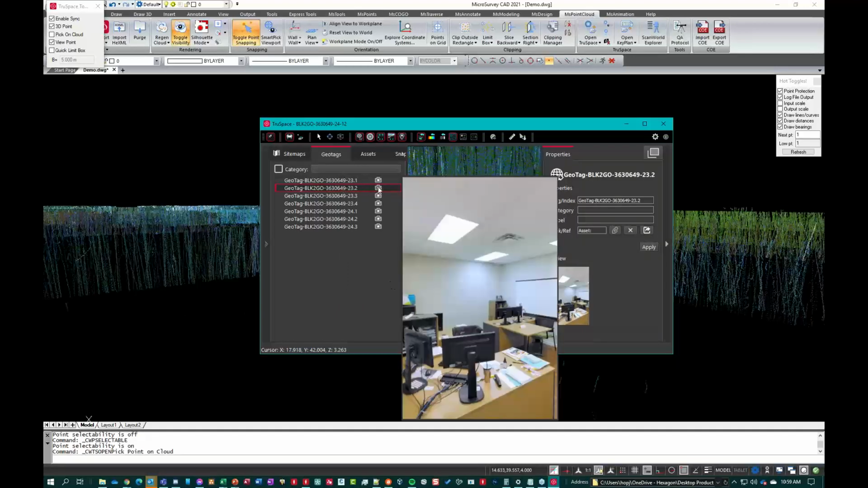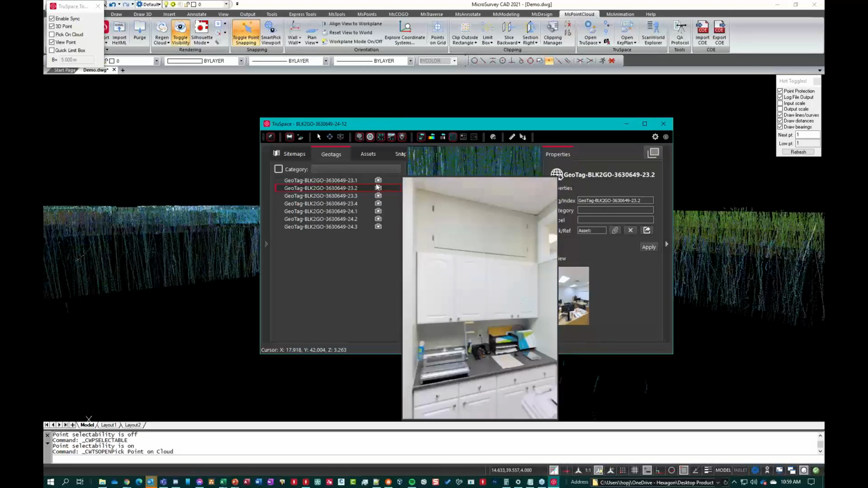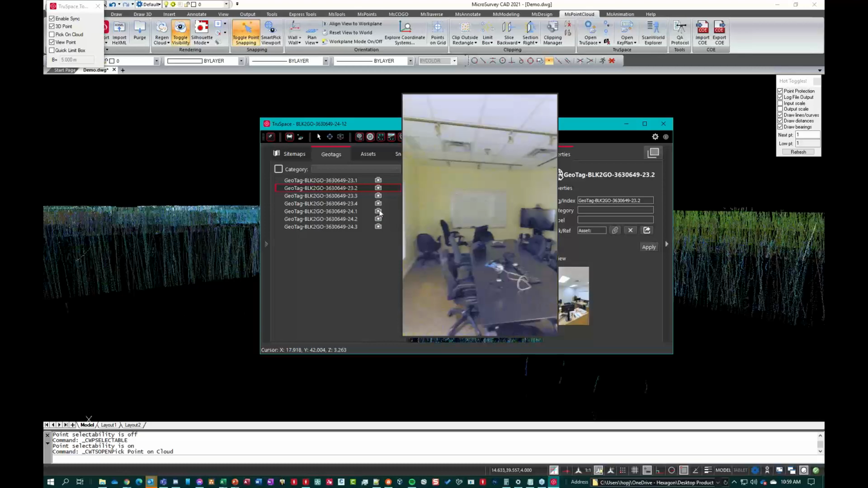So here we've got our geotags, as Dave mentioned. These come through in the LGS file. What a geotag is with the BLK2GO, there's a one button operation, and while you're scanning, if you hit that one button, it will actually take a photo from the forward facing camera, and it stores that as what's called a geotag. So it's a georeferenced photograph in your project. Sorry, that's fine, just had to explain. I believe this was done while we were all in COVID lockdown, so everything is empty. But yeah, that's how this works.